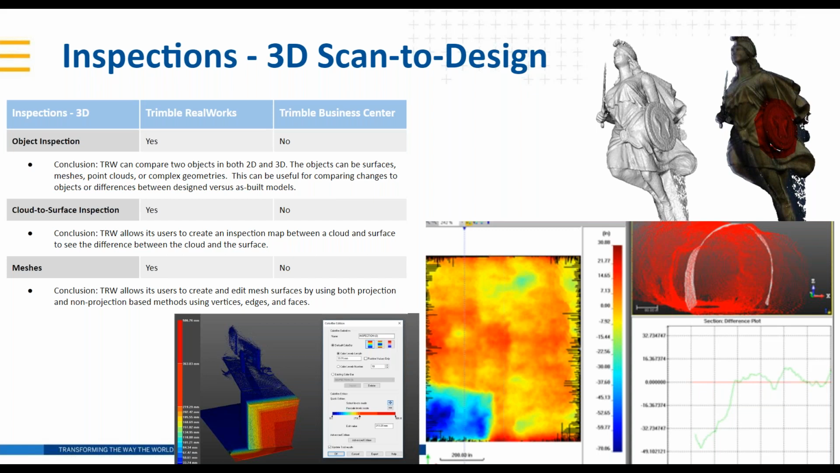For the inspection routines, RealWorks can compare objects in both 2D and 3D. The objects can be surfaces, meshes, point clouds, or complex geometries. This can be particularly useful for comparing changes when you're talking about design. You've got a design model and you've scanned it, and you want to compare it to the point cloud, an as-built reflection of what was built in the field.